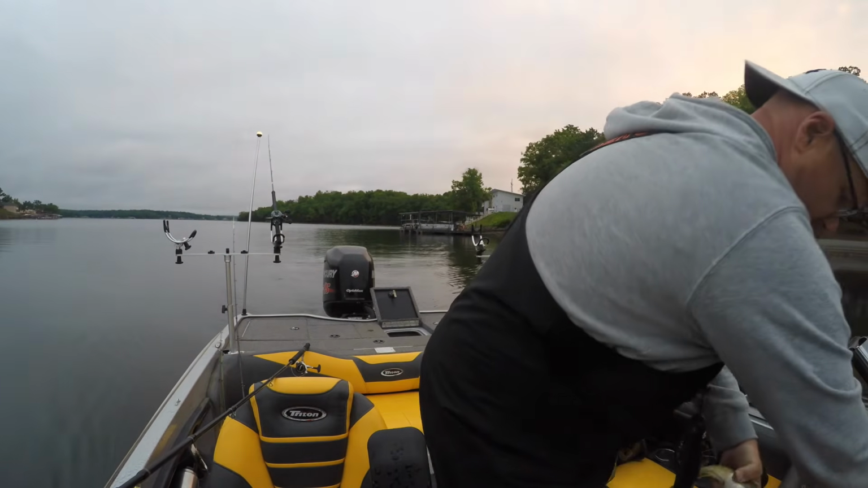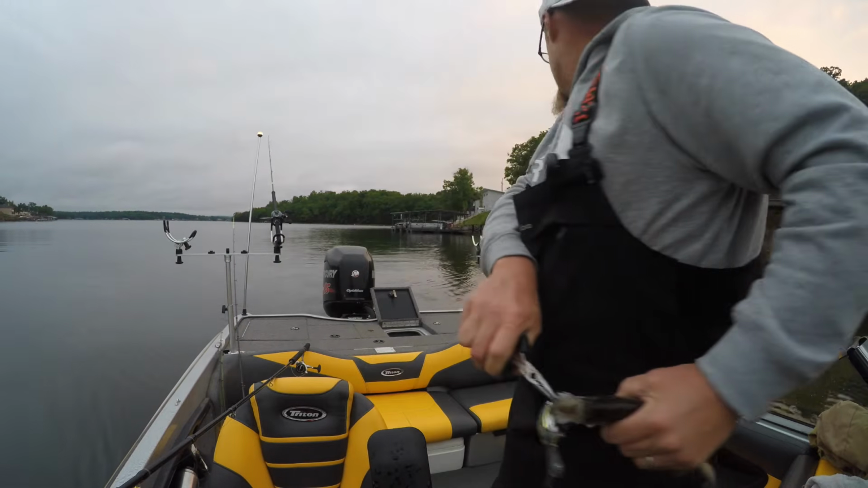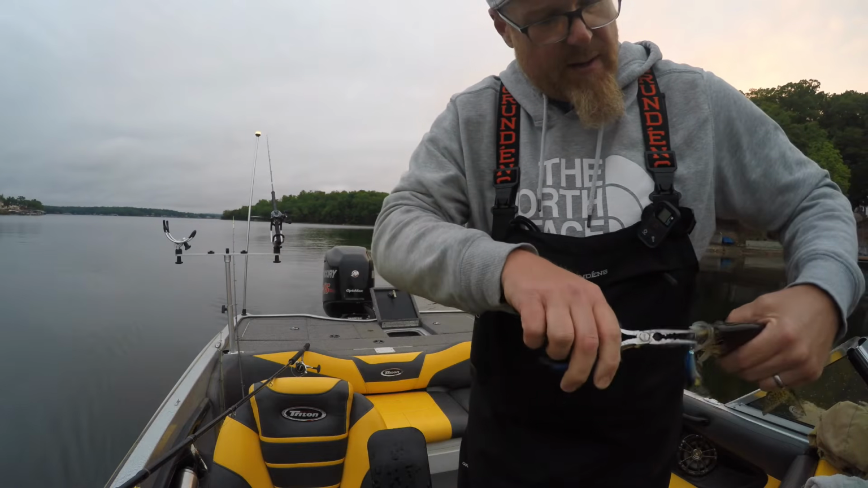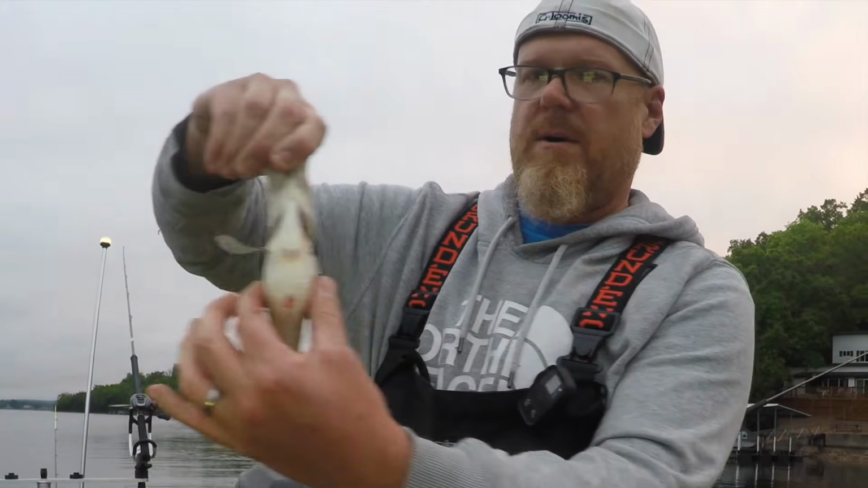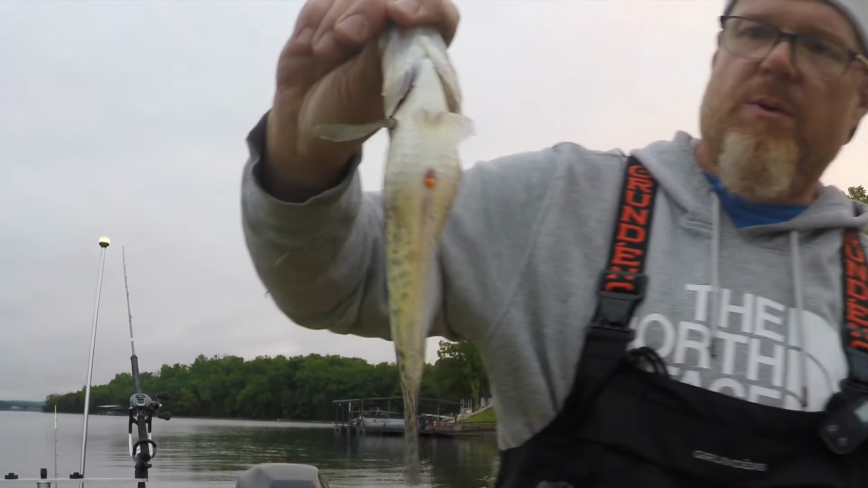Ooh, that thing. She is full of eggs. Belly is packed full of eggs. I can feel it. Look at that belly. Look at that. She's ready to pop.